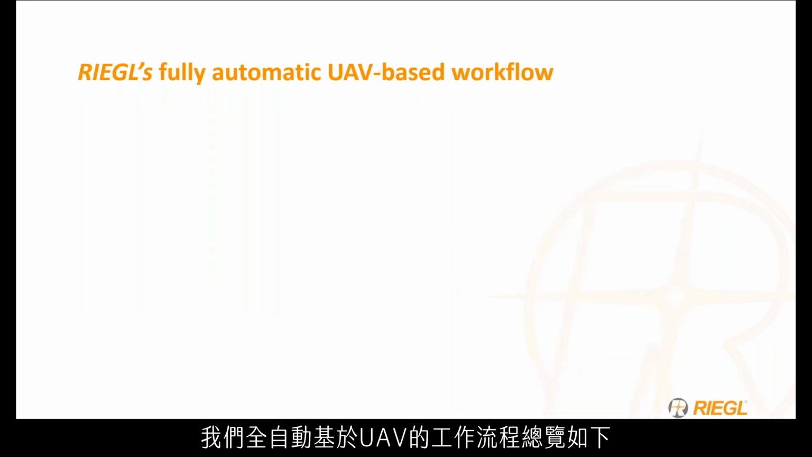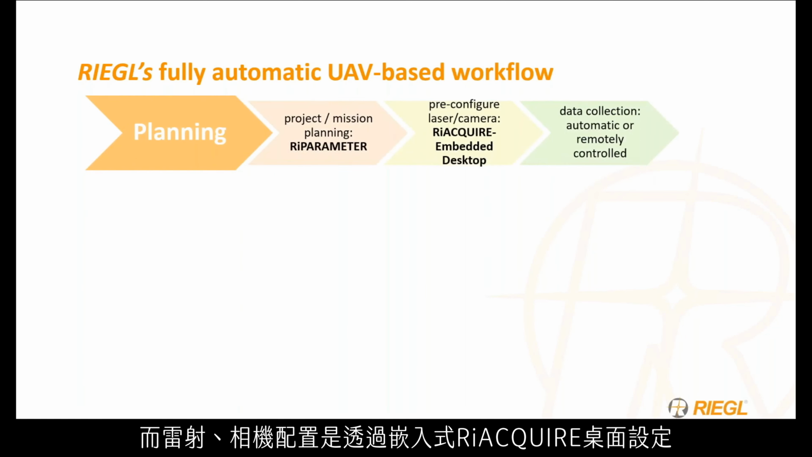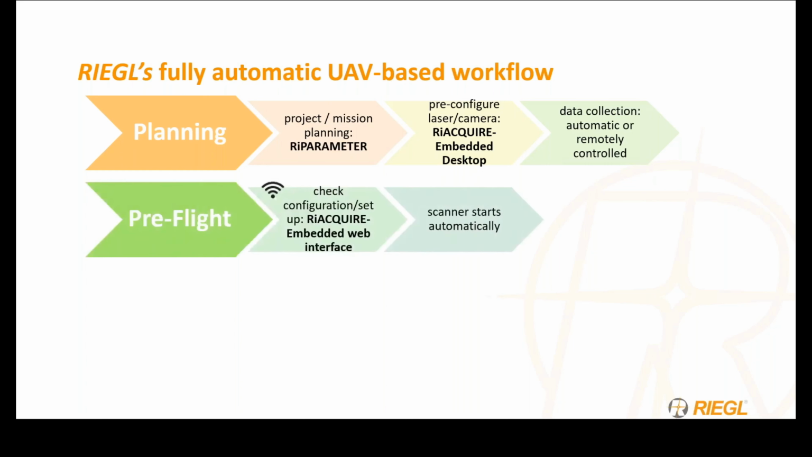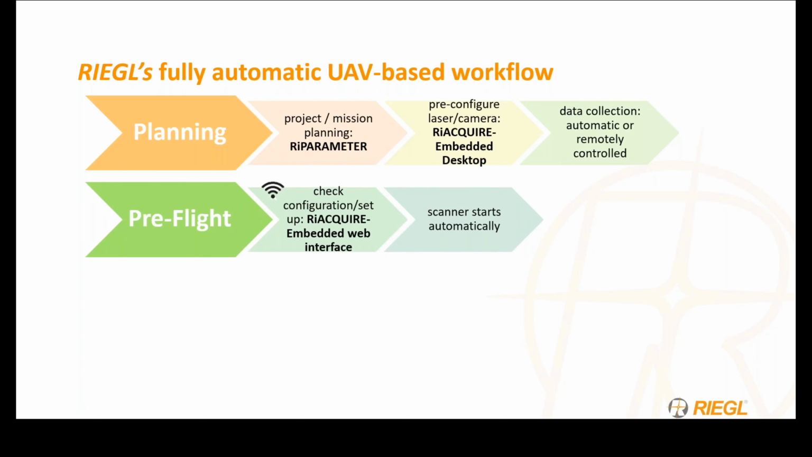An overview of our fully automated UAV-based workflow. First is planning. Planning is done in RiParameter, where the laser and camera configuration will be set up in the RIEGL Embedded Desktop. The data collection will then be performed automatically or by remote control depending on your scanner. With your pre-flight checks, when you're out in the field, the Wi-Fi is going to be automatically turned on, and the configuration can once again be checked through the web interface. The scanner will then automatically start scanning or logging depending on your settings and your scanner.